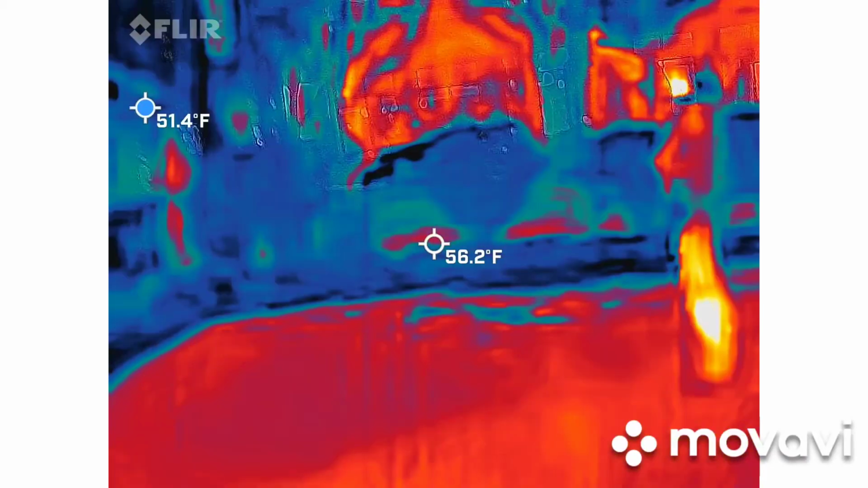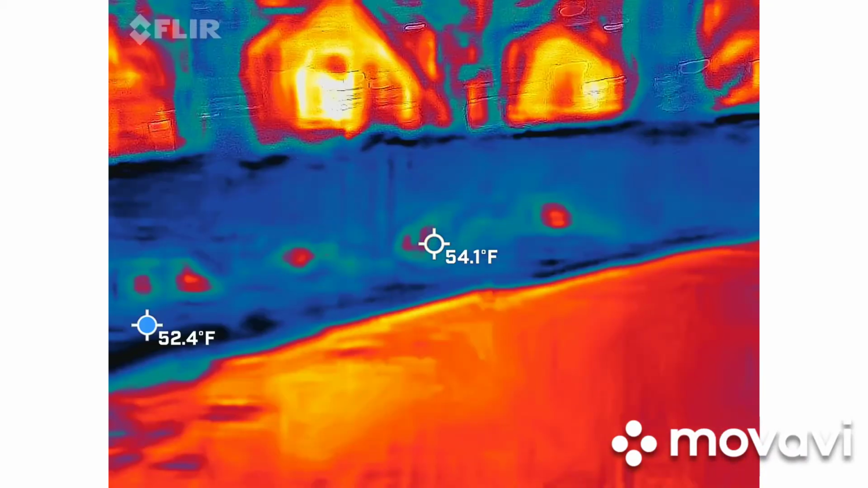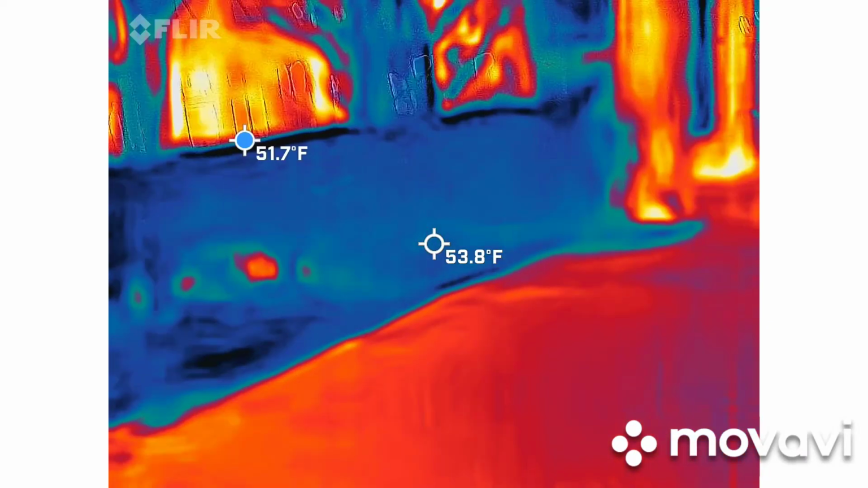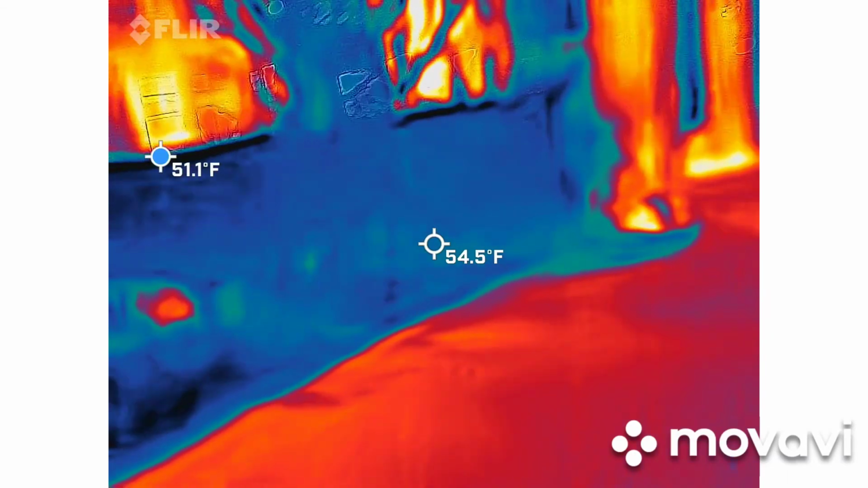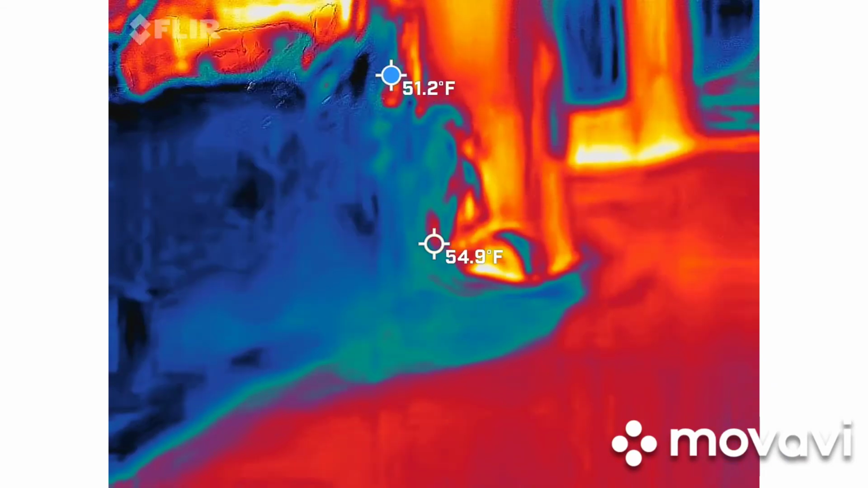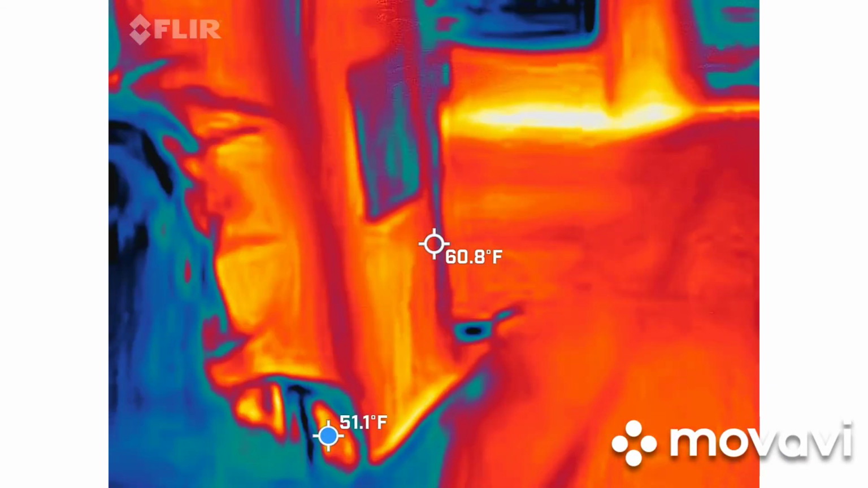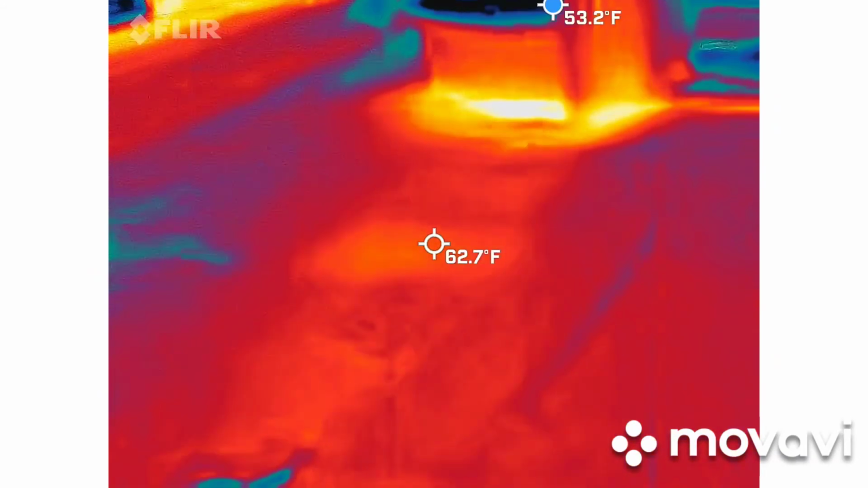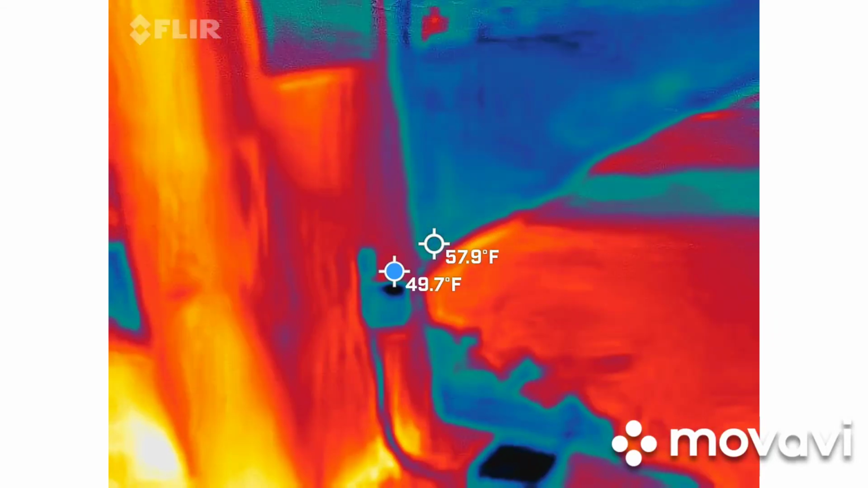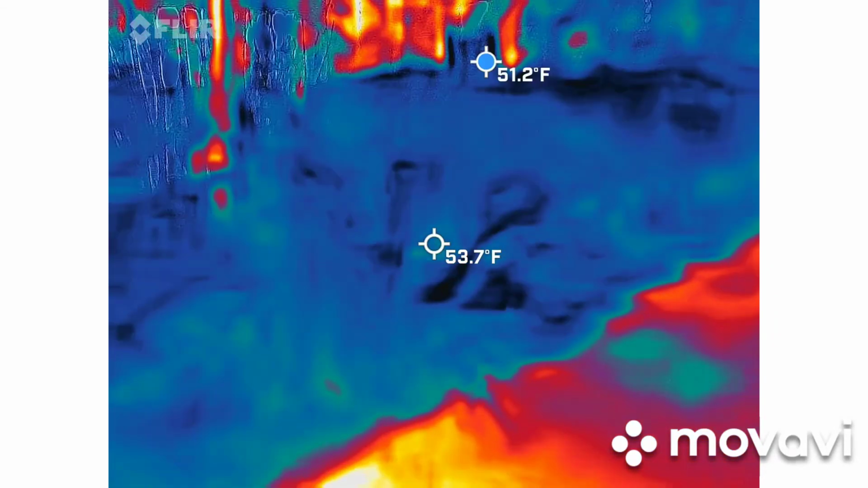Likely its real name will show up. Do you think? Anything?